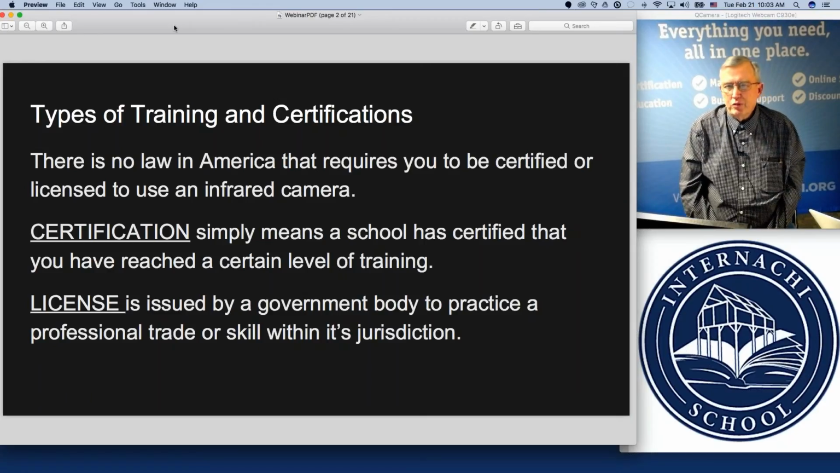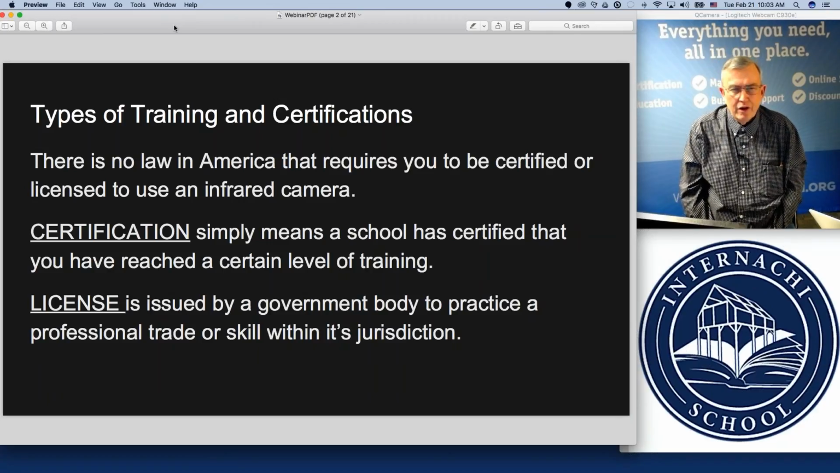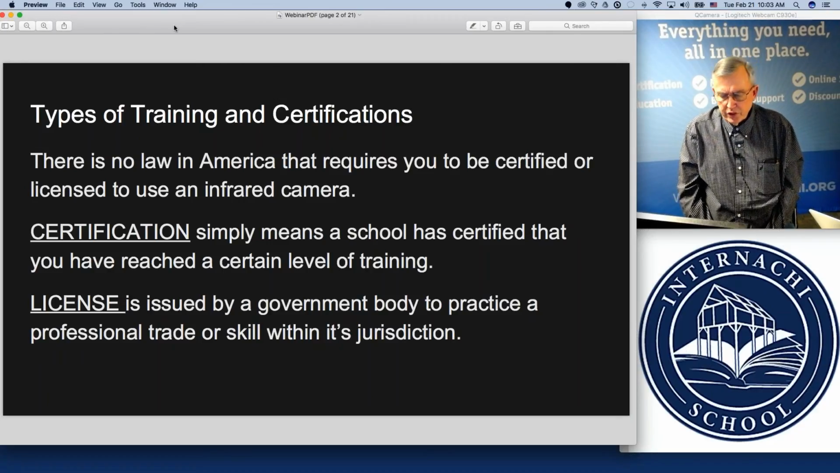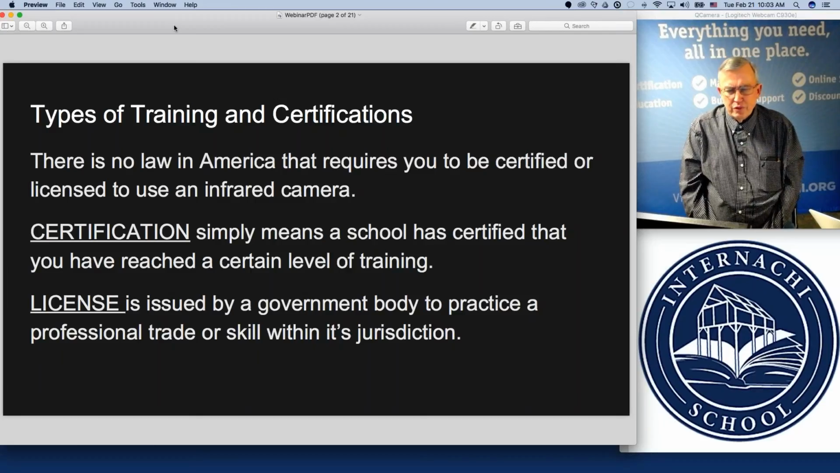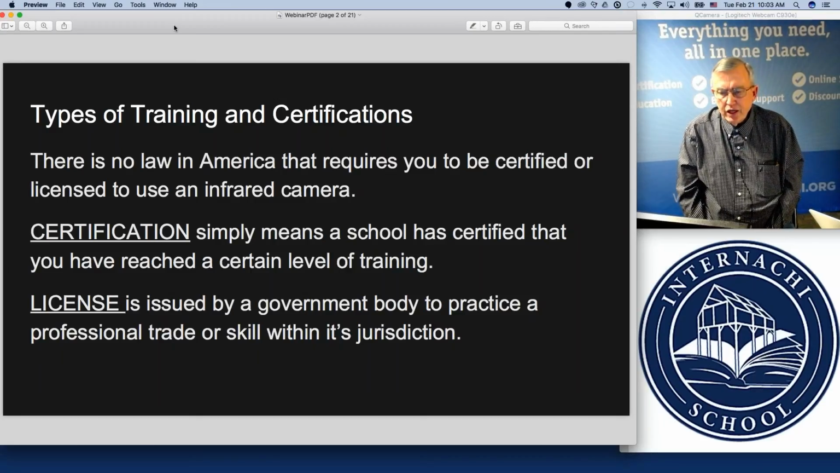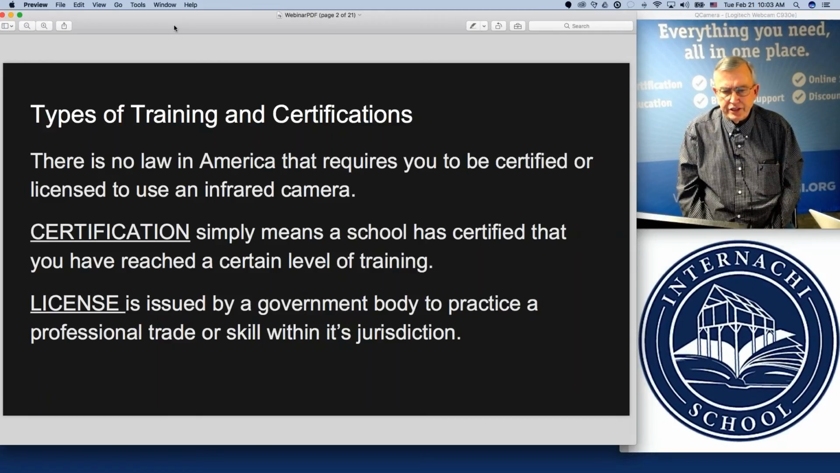A lot of people get that confused and think that you have to have some type of legal fulfillment of a certification or a license, but it's just like using a moisture meter. You can utilize a moisture meter just like other electric tools of measurement. So an infrared camera can be utilized even without any certification or any licensing whatsoever in the United States.